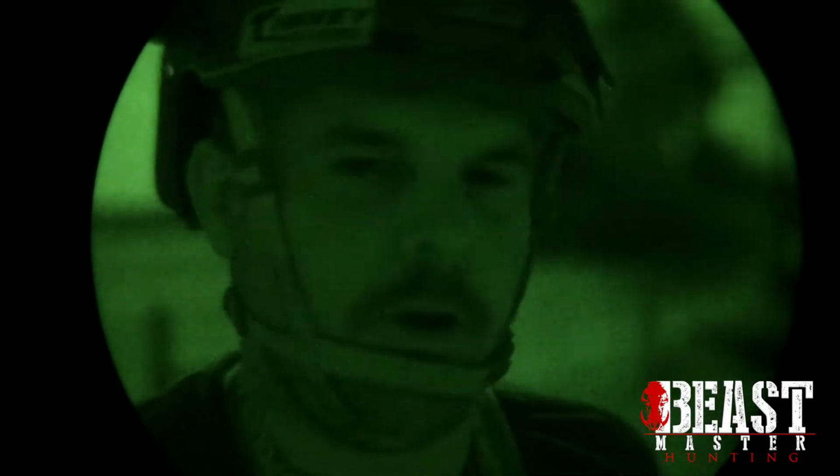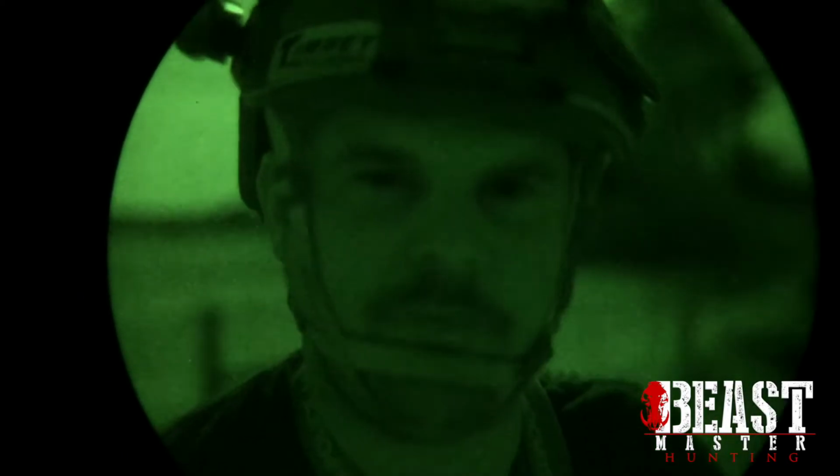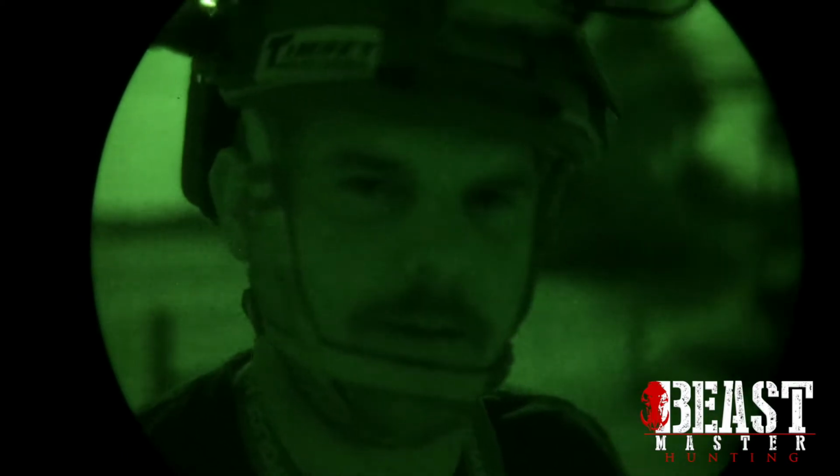Let's get up to the top and see if we can come in. Okay, so we just pulled in a gate in the first field. We're going to check for coyotes. We got one at about 500 yards. We're going to try and call him in.